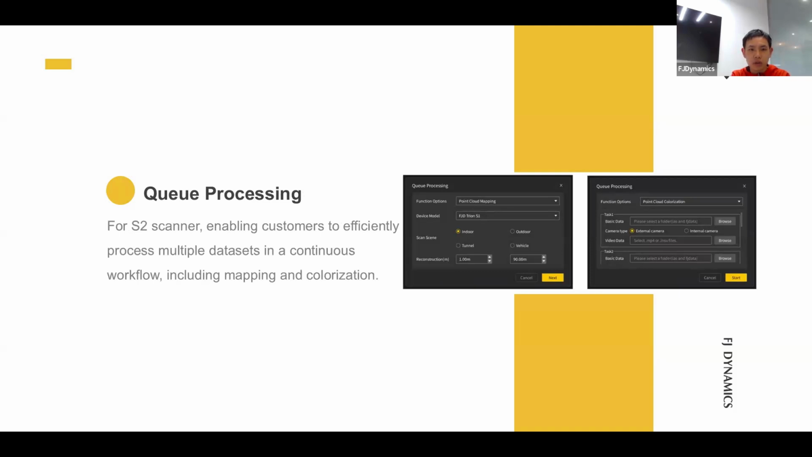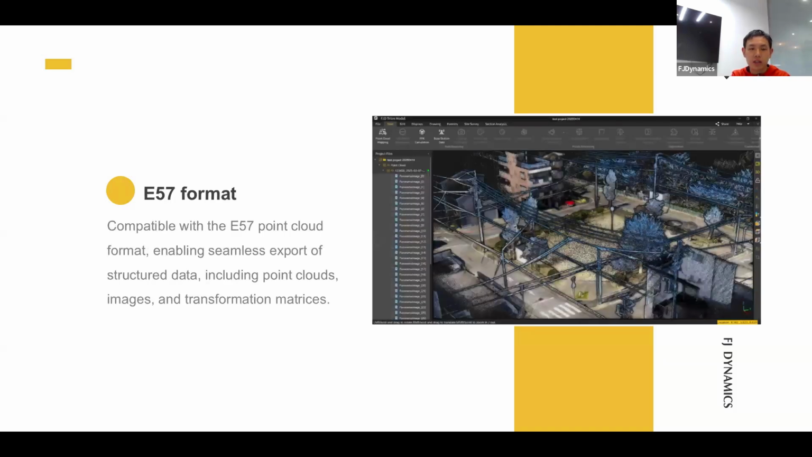And now we support a new effective data format, which is E57. It is compatible with E57 point cloud format now. And also you can export our last data file into E57 format for you to check in other kinds of point cloud softwares like Autodesk Recap or other engineering softwares.